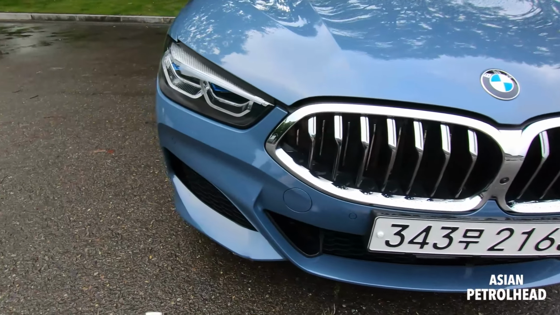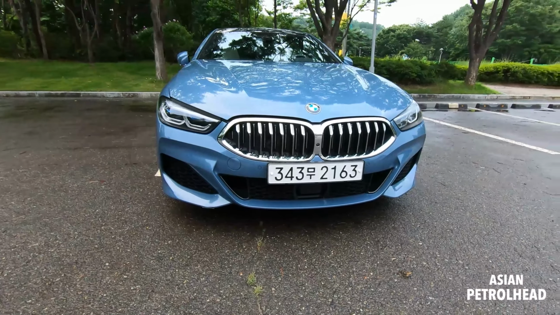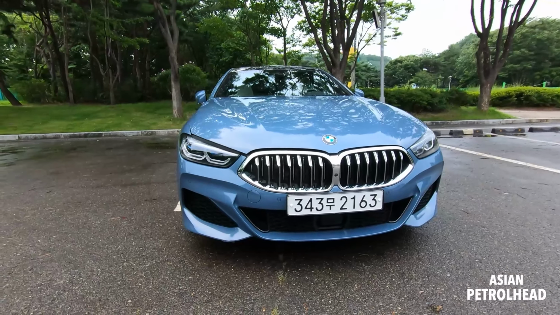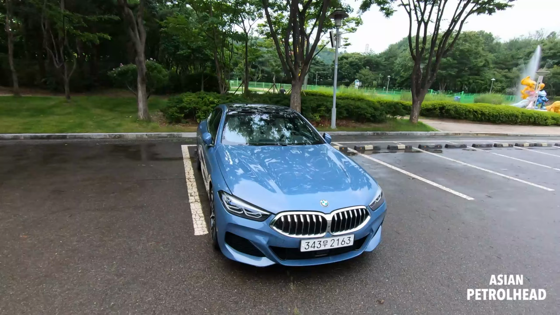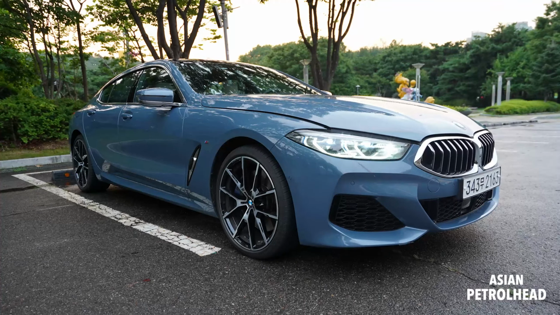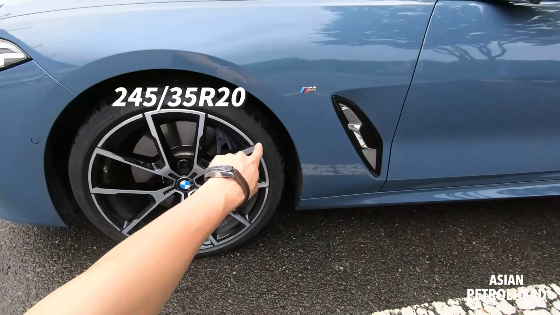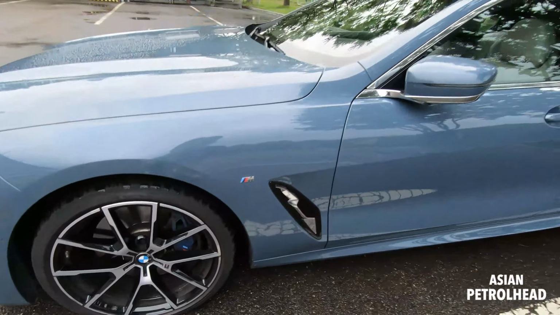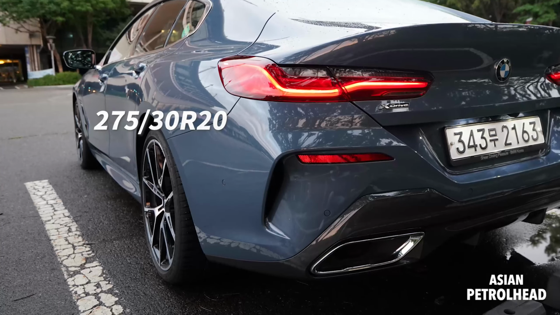Camera for 360, radar sensor for adaptive cruise control. Openings on the bottom, air curtains on each side. So I think it looks very sleek and classy. So guys, do let me know what you think about the front design in the comment section.